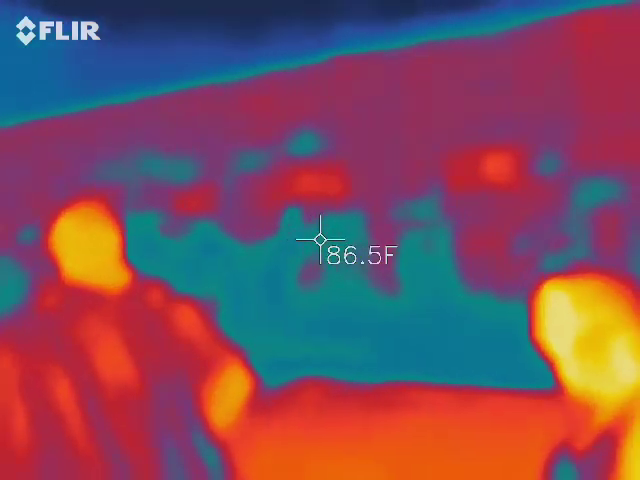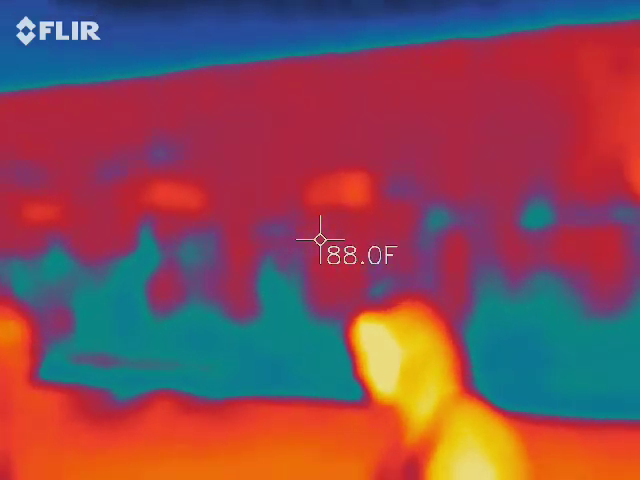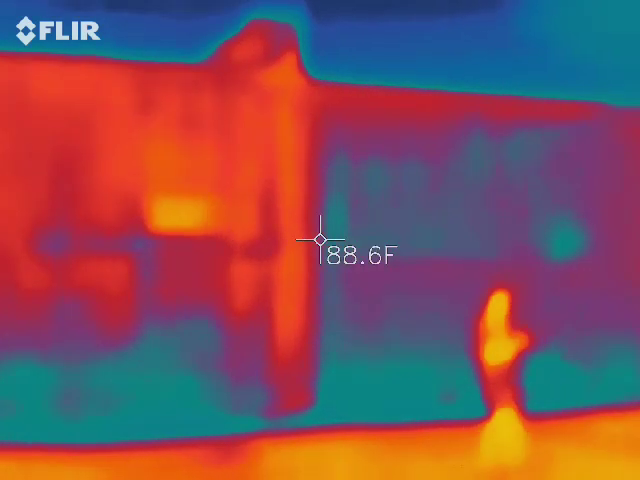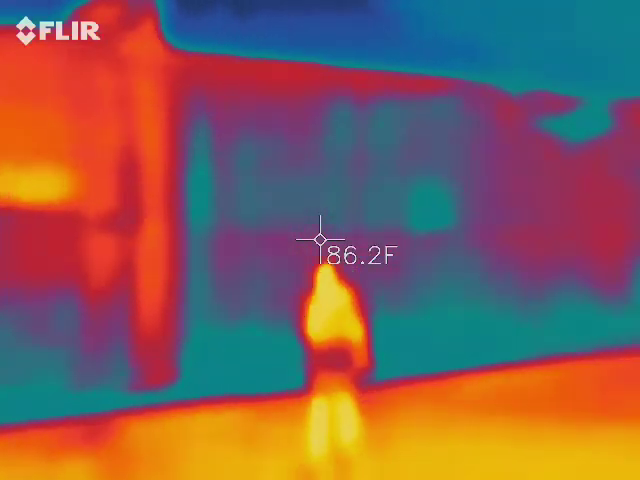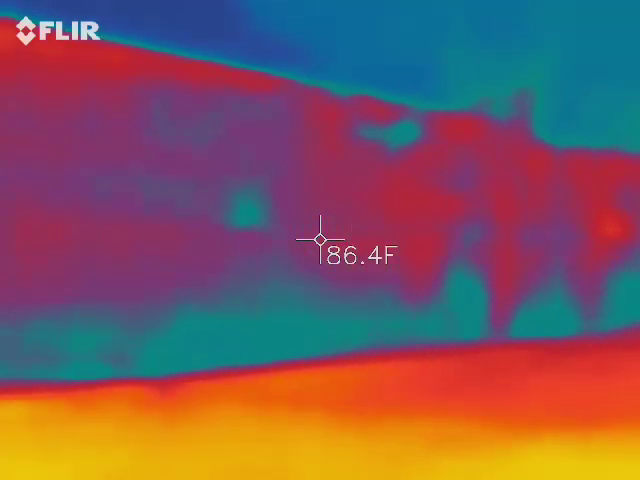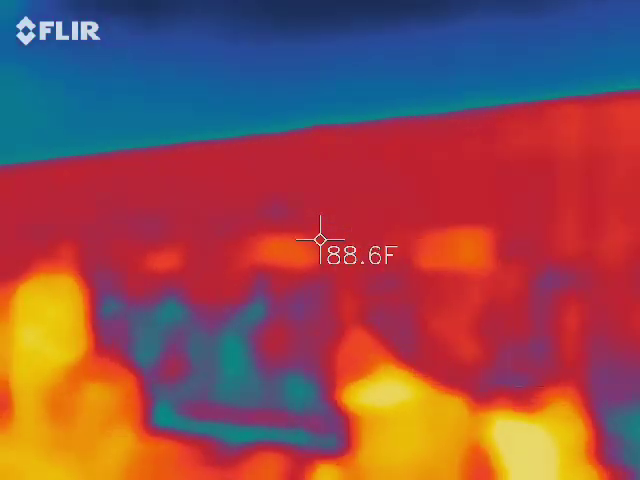If it gets all the way to red, that means something's wrong. We want to find it. Let's go learn some history, guys, while we're still dry.